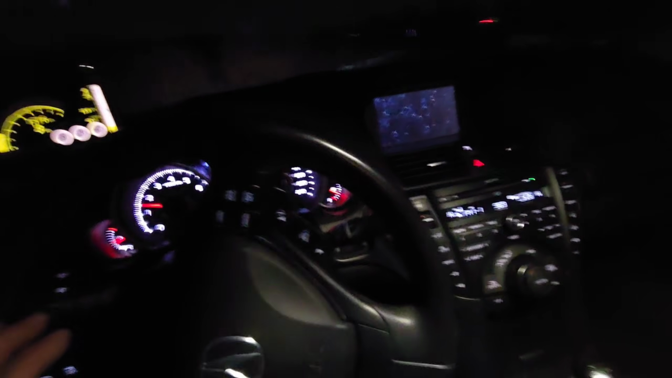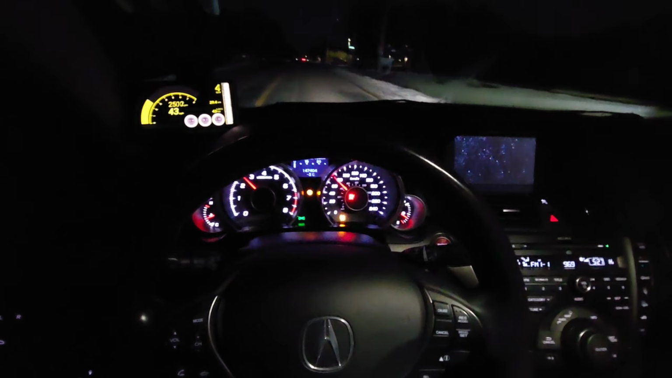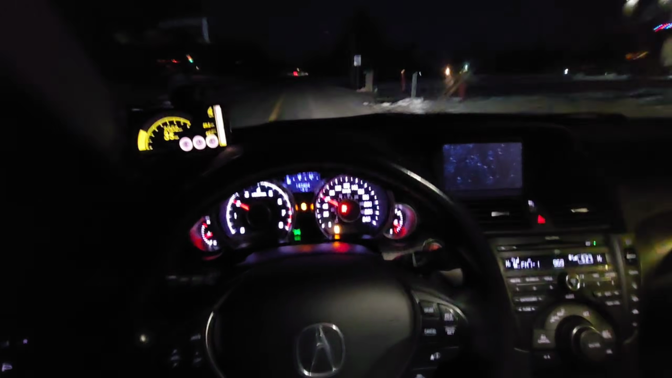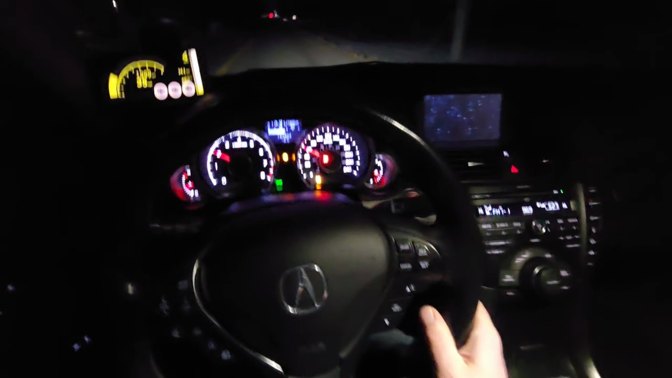Now the thing is, in the winter this thing doesn't grind into second, so I can definitely shift a lot quicker into second in the winter. It just seems like the OEM transmission fluid likes the cold. In the warm though, it's so stiff, it grinds, it's annoying.